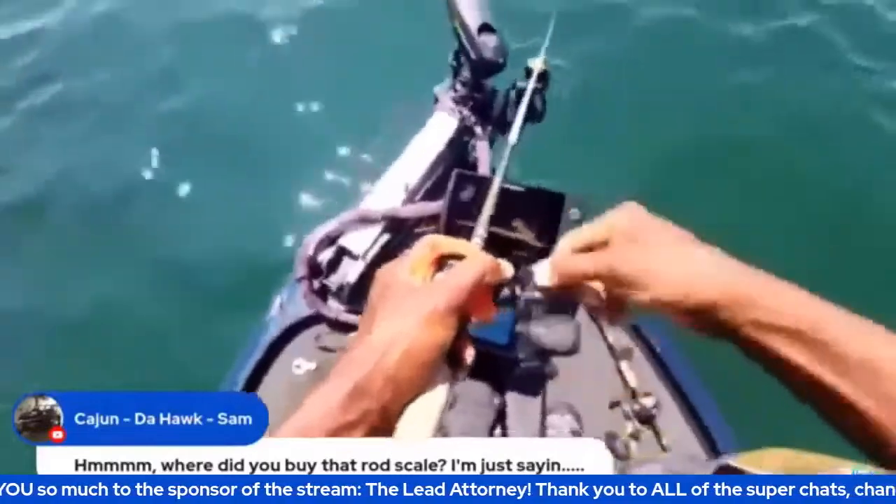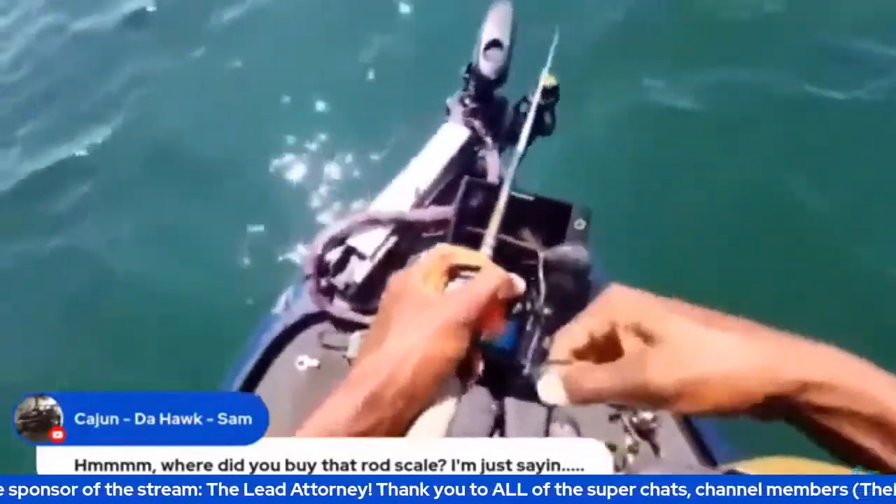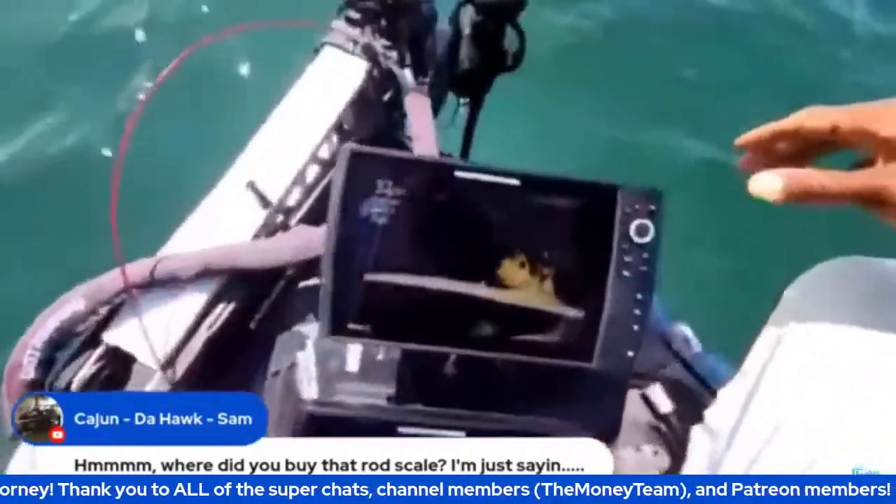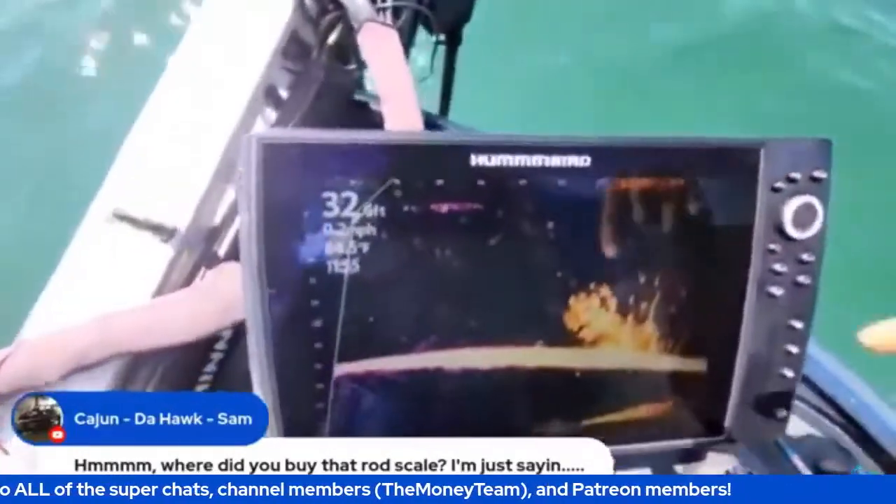So I'm going to show you how they're set up, and then I'll let you determine whether I should throw a crankbait or a spy bait. Okay, so here we go. This is the setup. All right, can you guys see those fish?